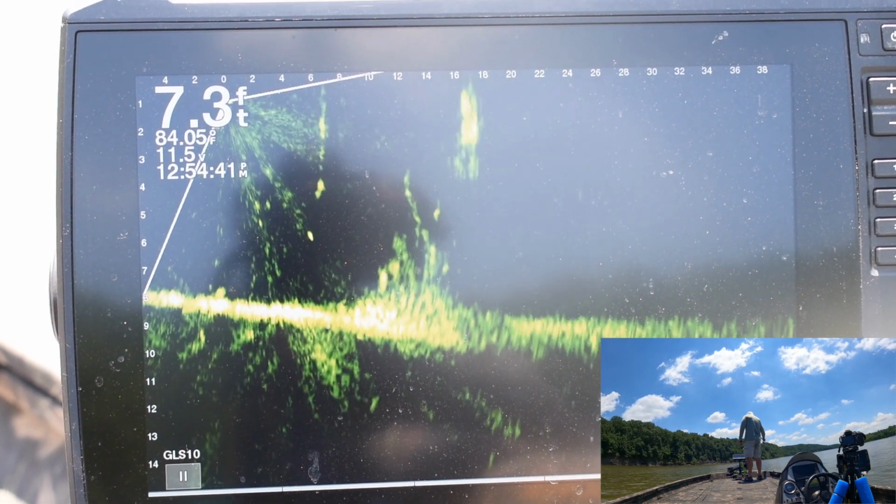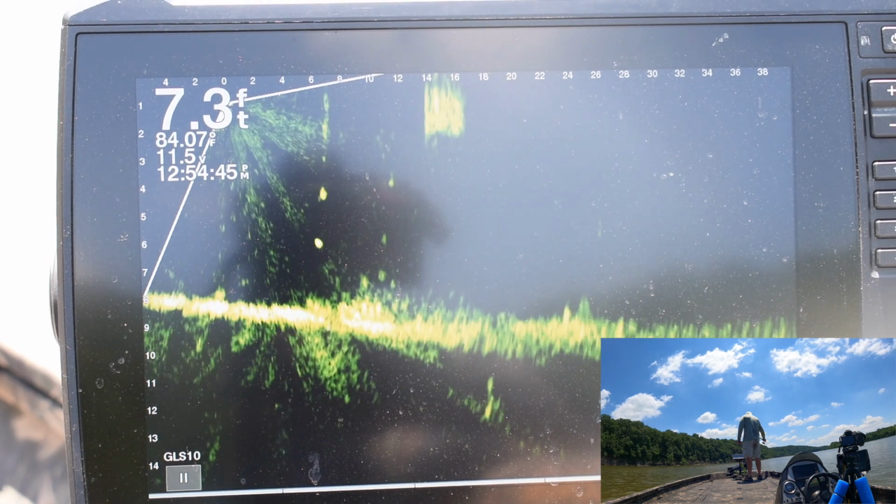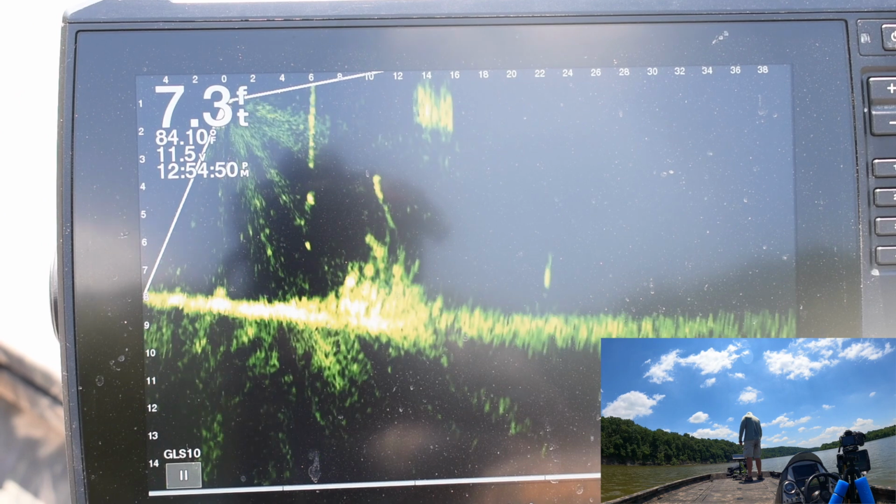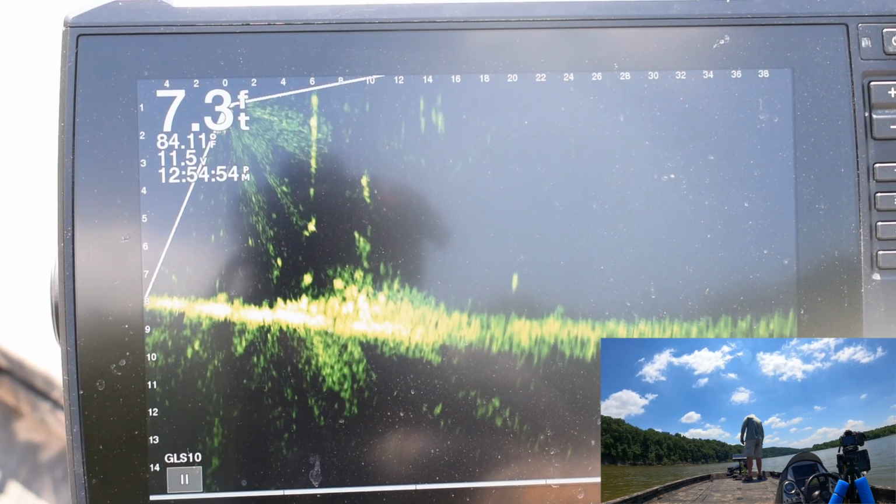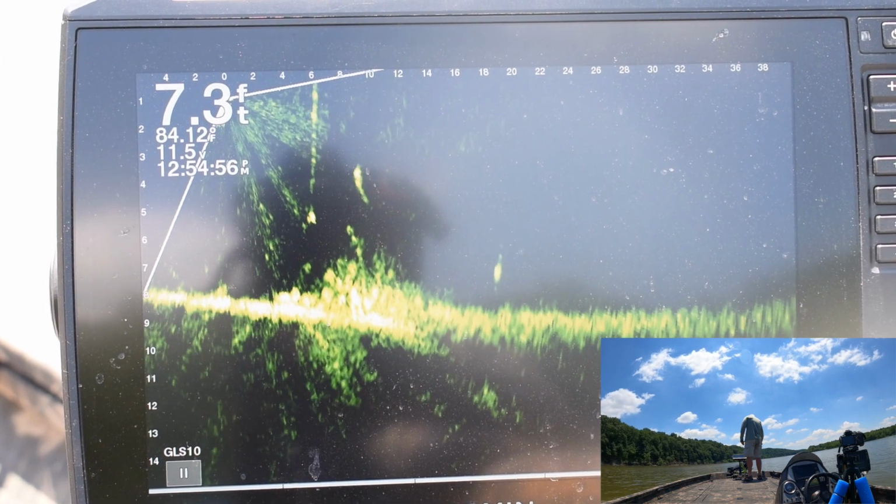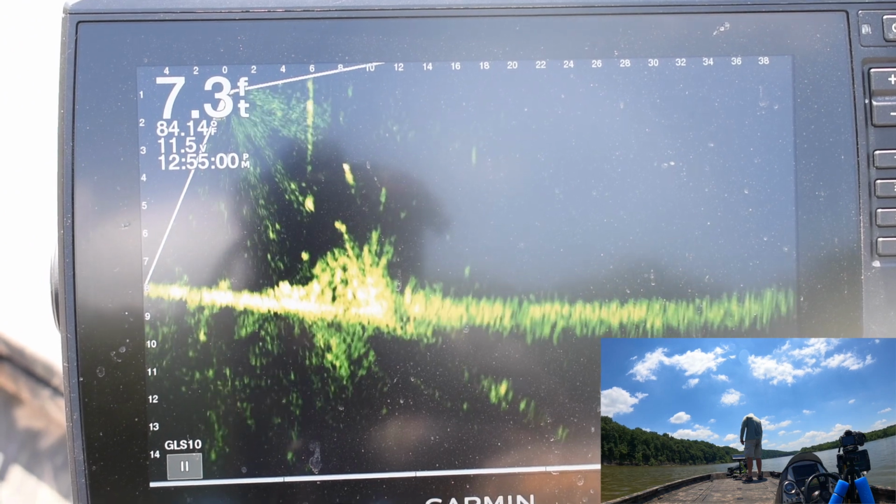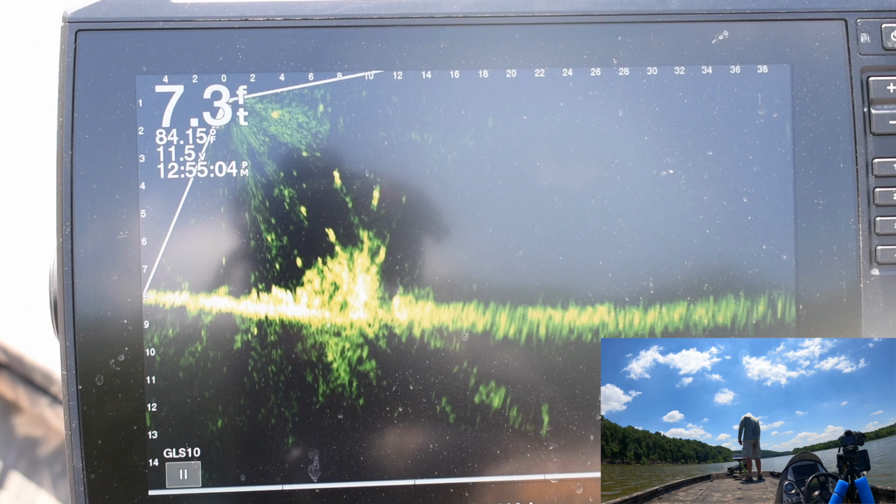So I went up the river, where we had all the thunderstorms and rain, but the water was pretty murky, and I switched up to an orange bait. It's like a mermaid tail with a bigger profile, and you see these fish hanging right on the bottom, and the water isn't real clear, so they may be having a hard time seeing this bait.